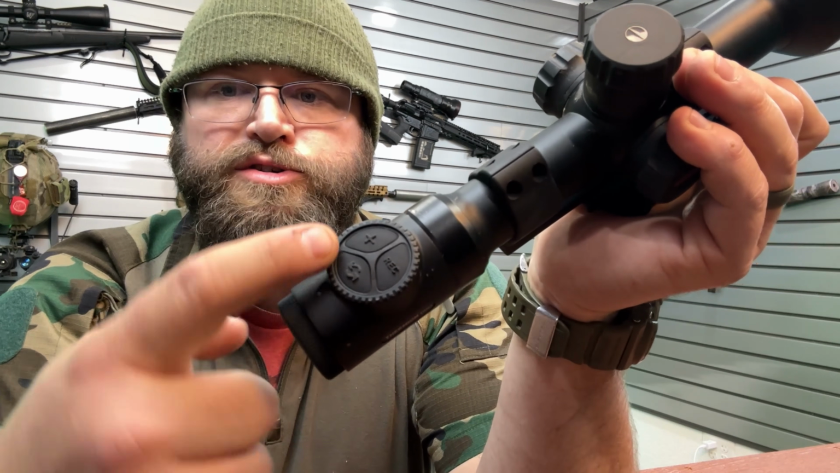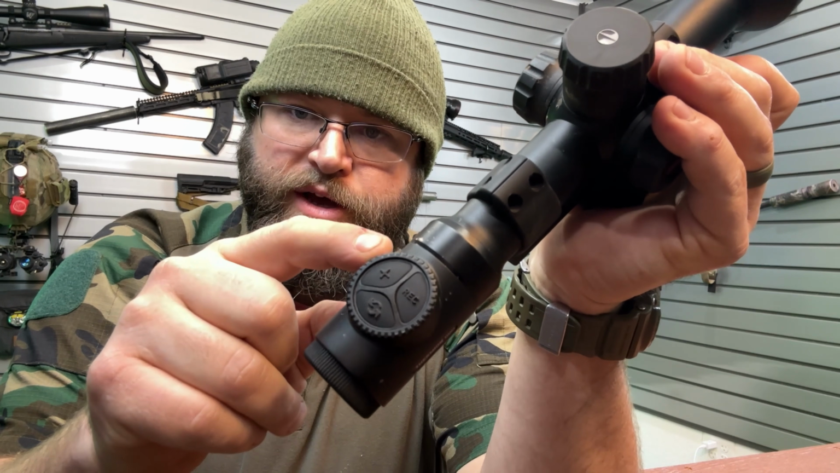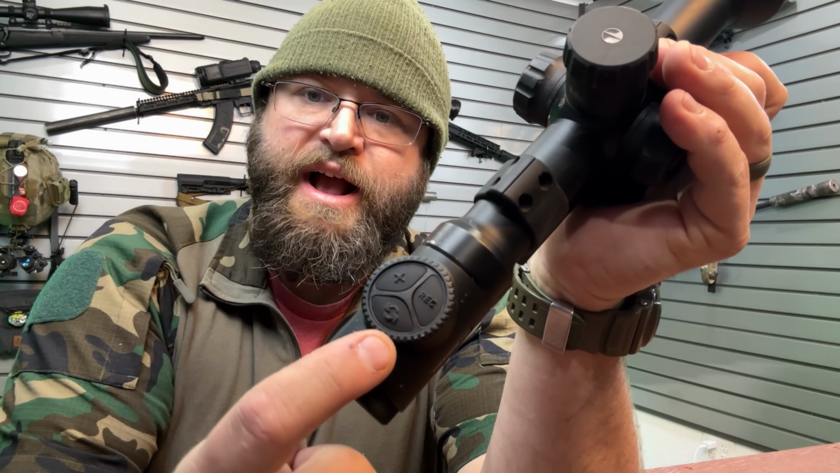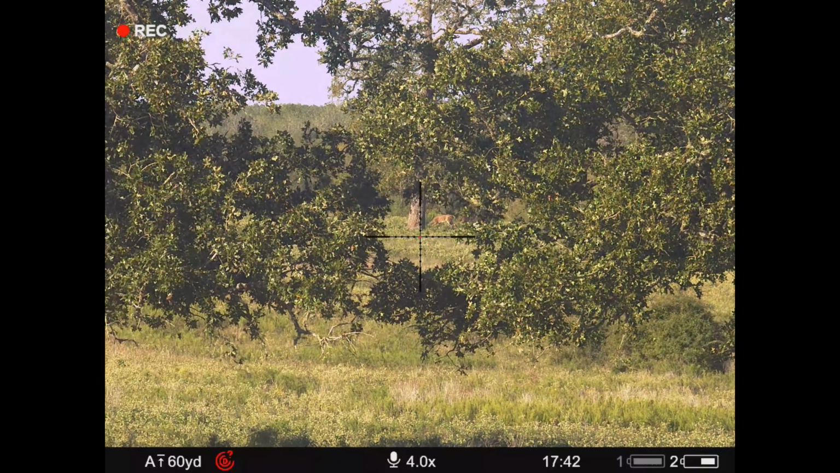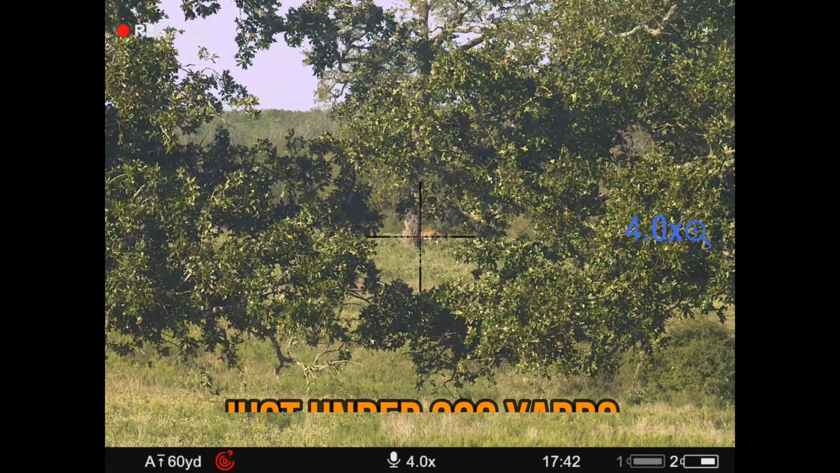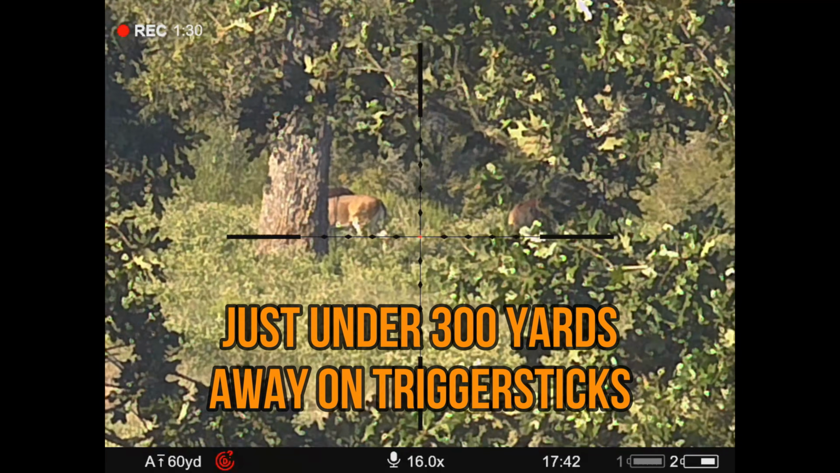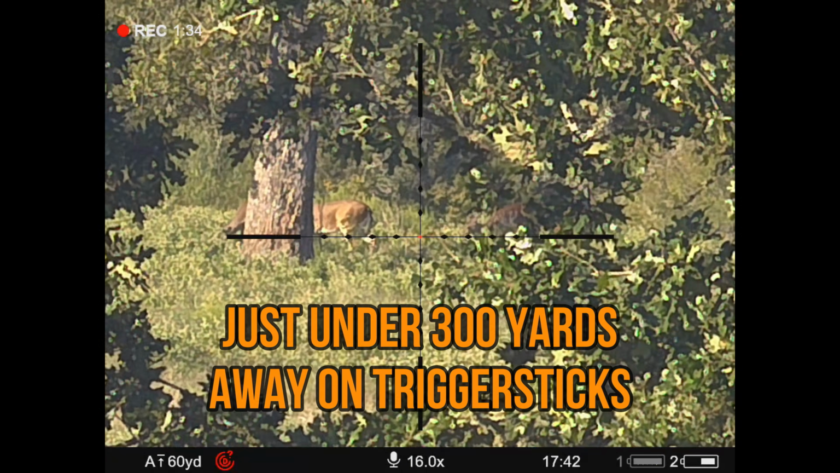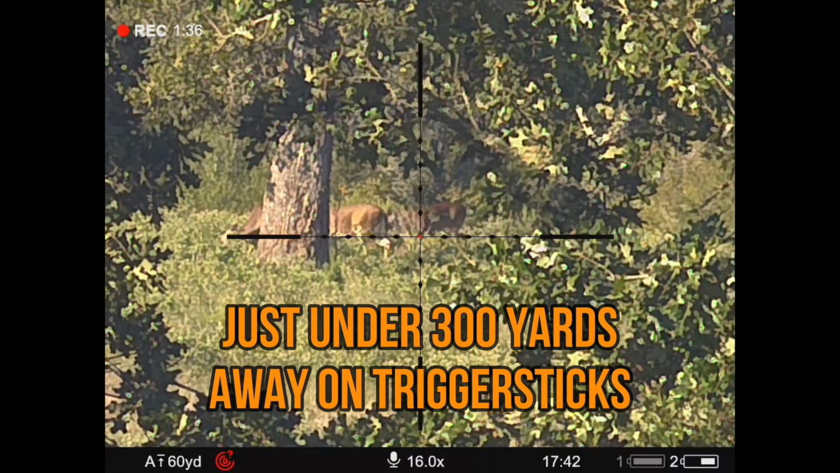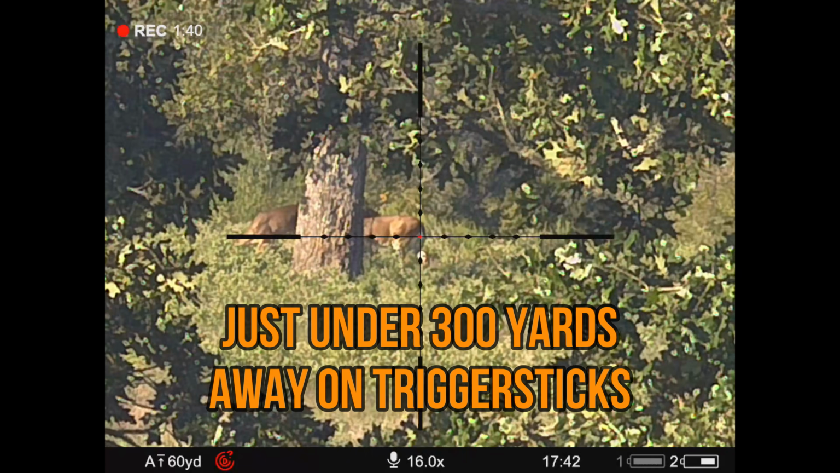The three most common things that you're going to want to do after turning on your scope are turning the recording on, adjusting the magnification, and then now this one is switch, and that is so you can switch between what channel you're looking at, whether it's the digital daytime or the thermal channel, so you can switch those two around. On some of these, the quick press does one thing, a long press does another thing. Once you get used to running this, it becomes very intuitive.